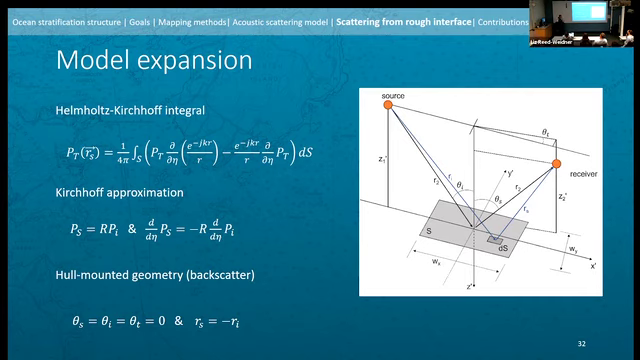This approximation places some limits on us. We can only work with surfaces that are smooth enough that we're not going to have any acoustic shadowing. We're not going to have any multiple scattering effects. So I'll talk about that in a moment. And then we also simplified for a hull-mounted geometry.